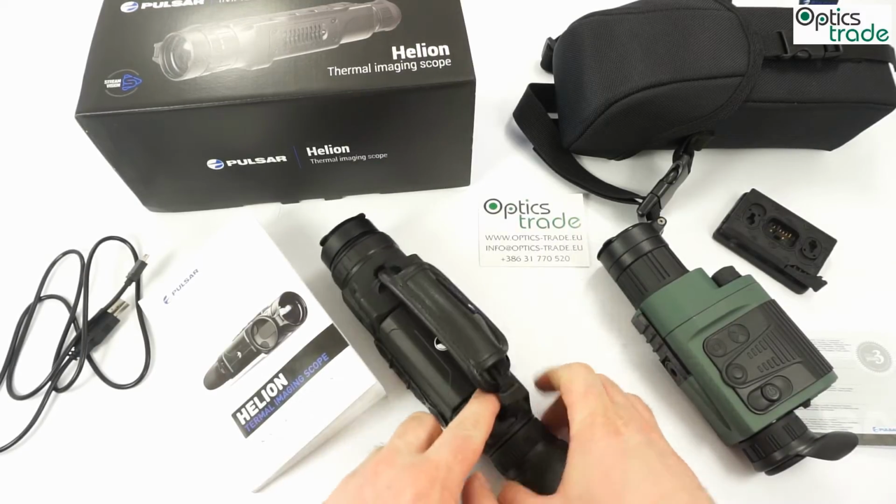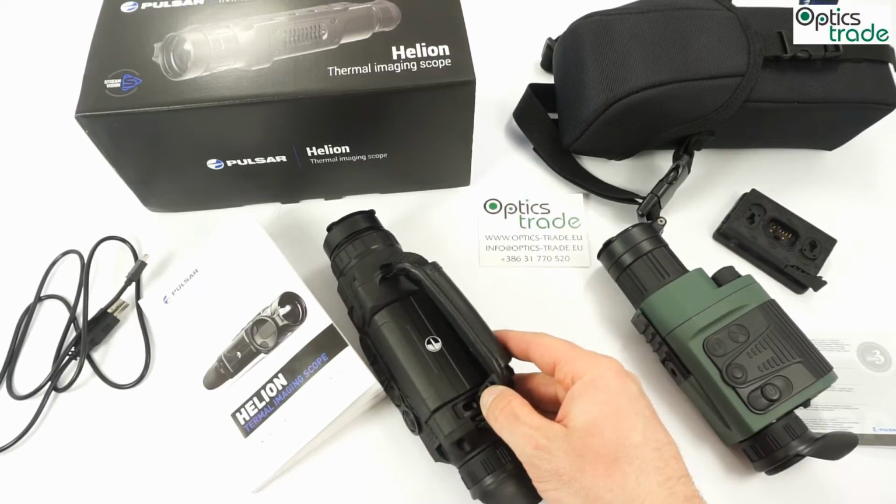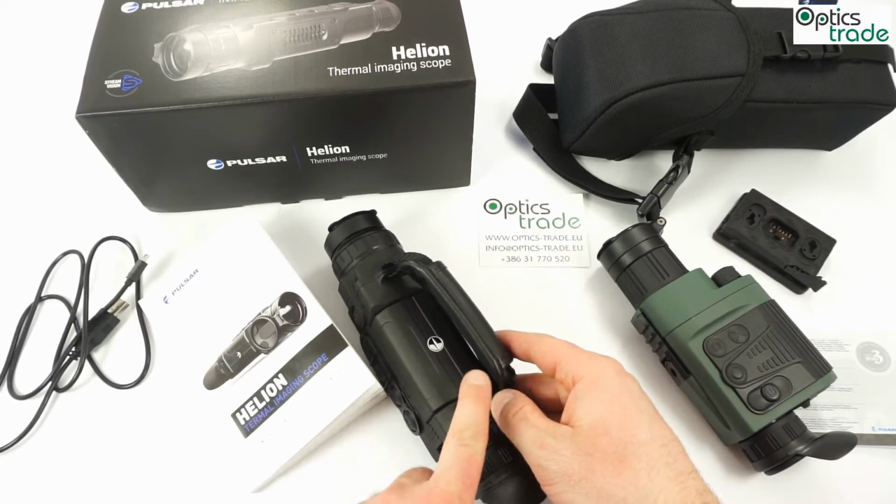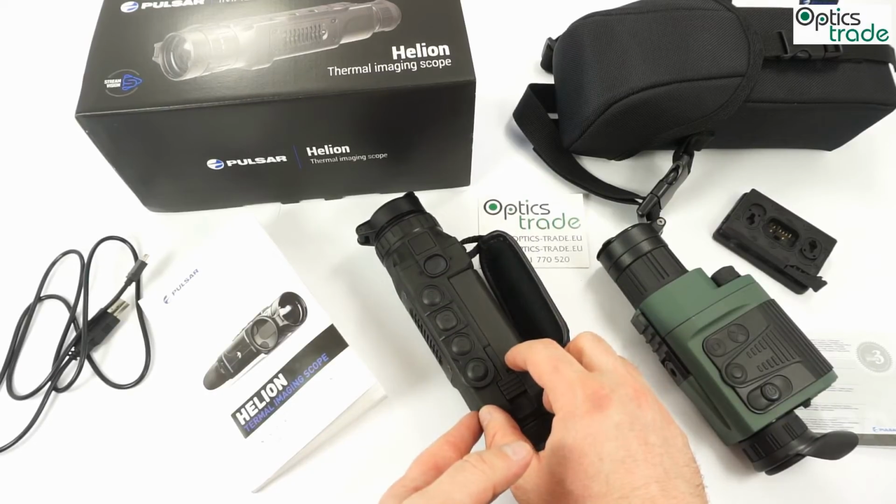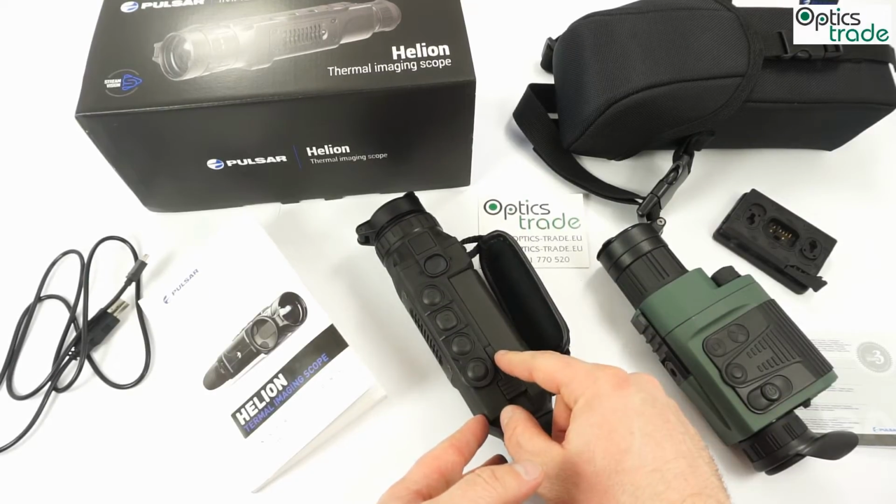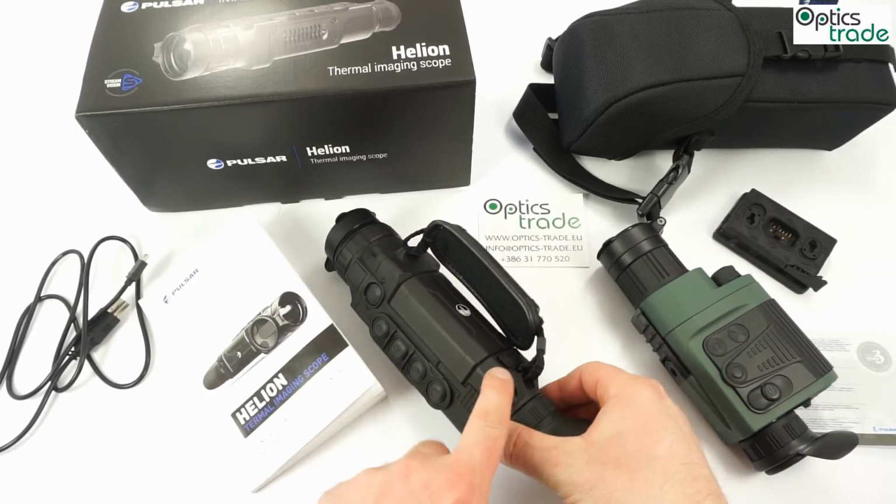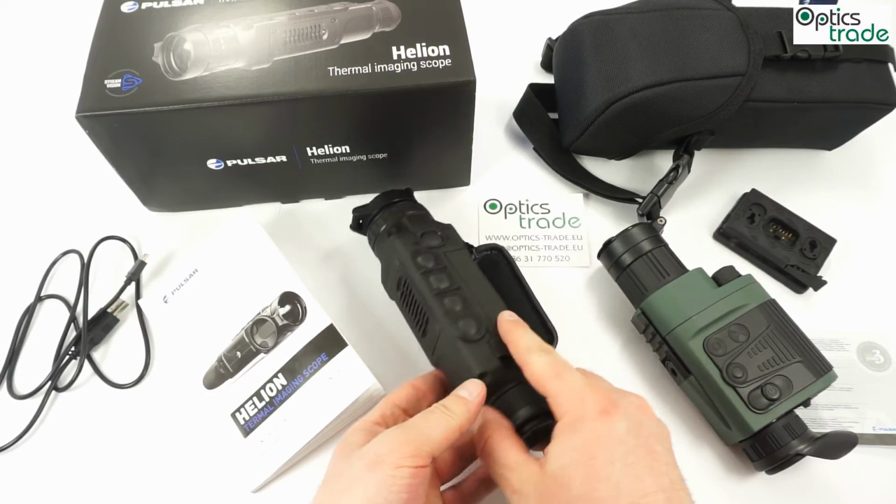This device also has the USB port for charging or for downloading photos and videos from the device. I think that this is the best way, even though you're able to connect this device to your cell phone and you can download pictures or videos to your cell phone also, but I prefer normal connecting with the computer over cable and then downloading it to the computer.